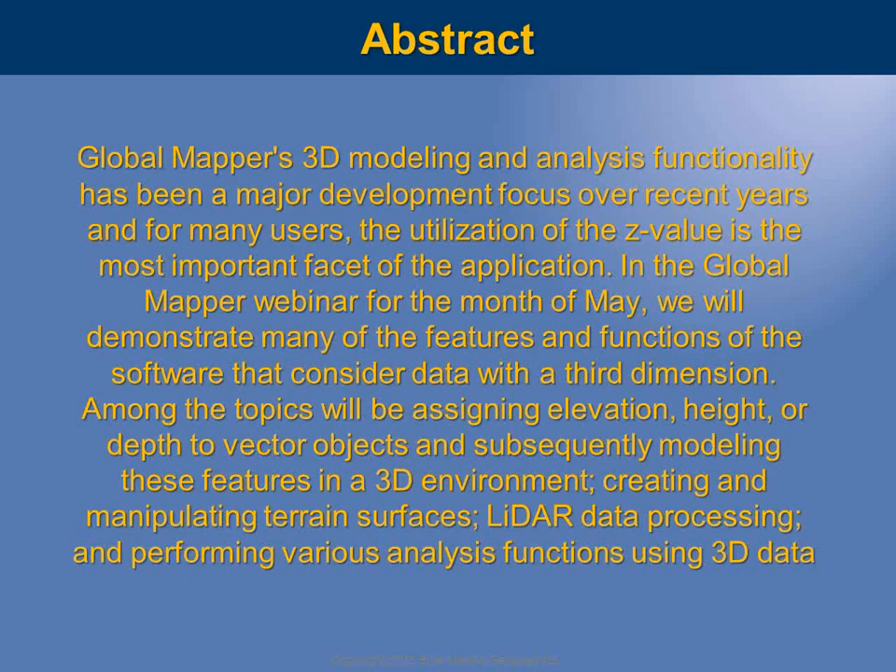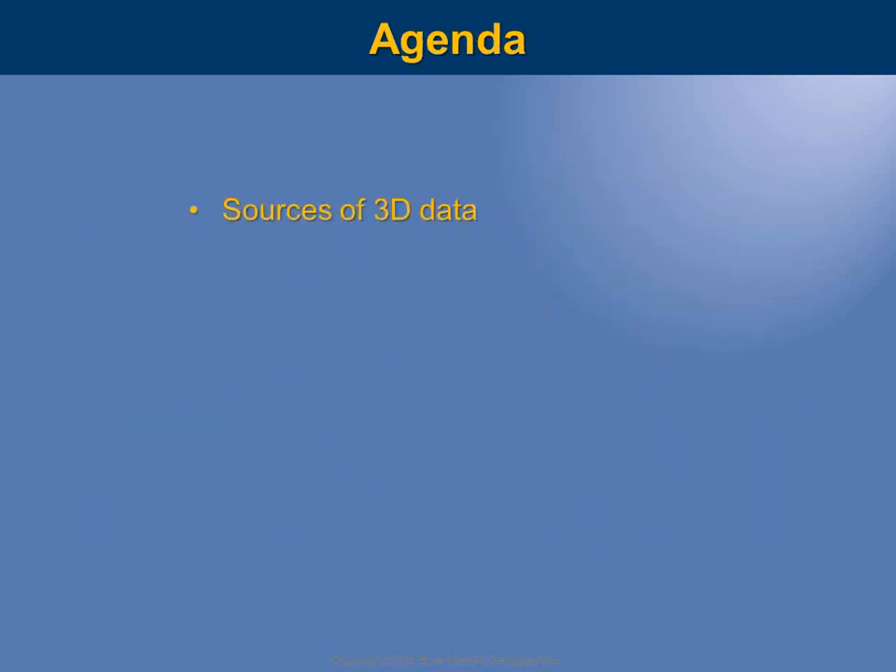Any of you who have used Global Mapper will, I'm assuming, be familiar with working with elevation data. We will be going over some of those basic functions, but we're also going to look at applying a z-value, or an elevation or height value, to vector features as well, and essentially modeling those features in a 3D environment. So we're going to explore various aspects of working with 3D data within the context of Global Mapper.